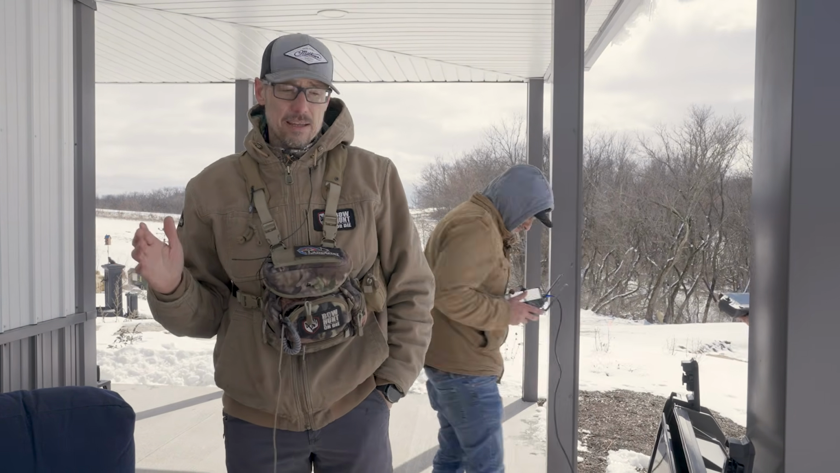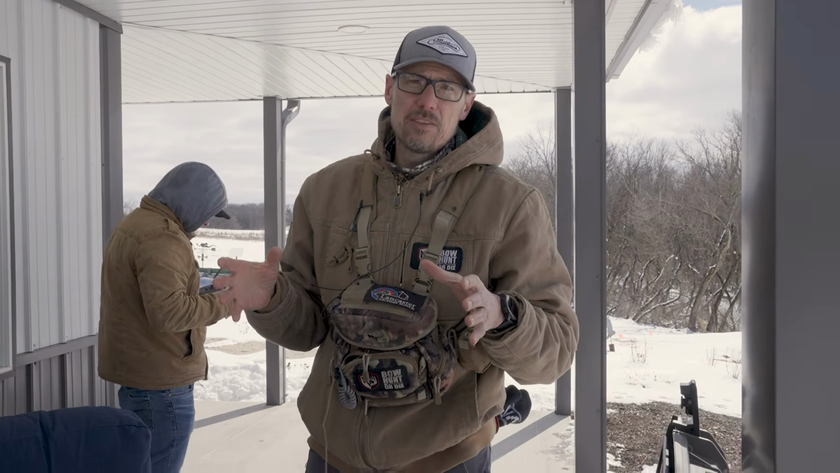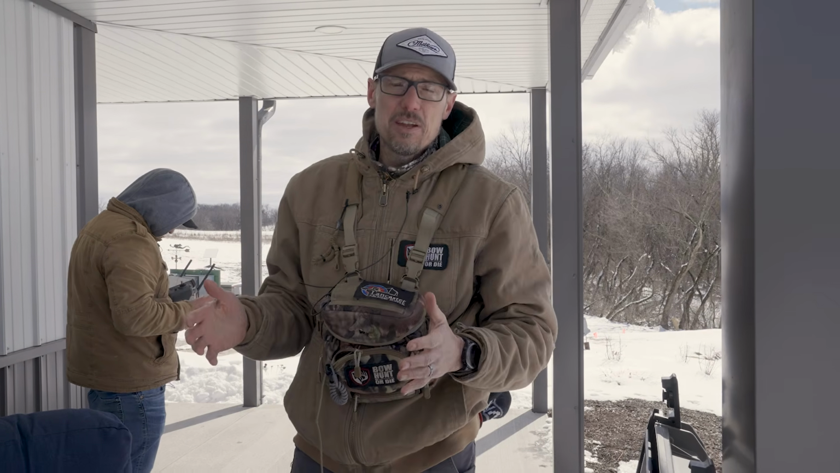But this is amazing. We've been to my lease. We've been to my personal farm. We did a herd count or analysis to see how many deer were on the property. And in this case, it's amazing. We have found a coyote, we found turkey, we found deer. You're able to zoom in with this 200X camera and literally see the deer bedded.